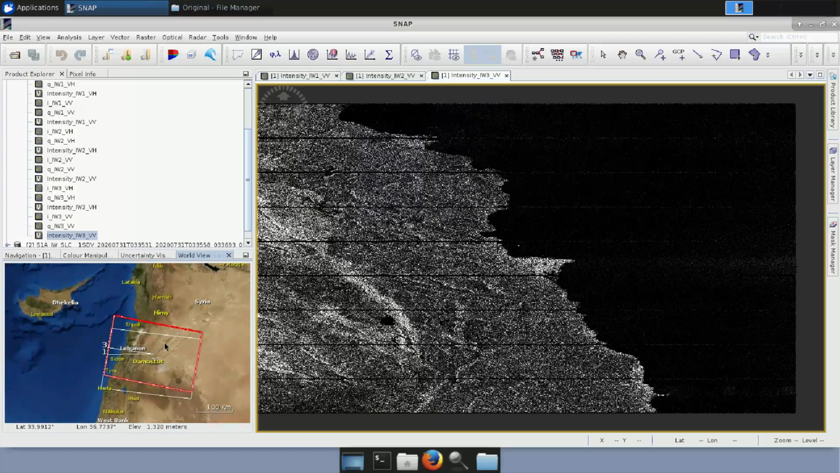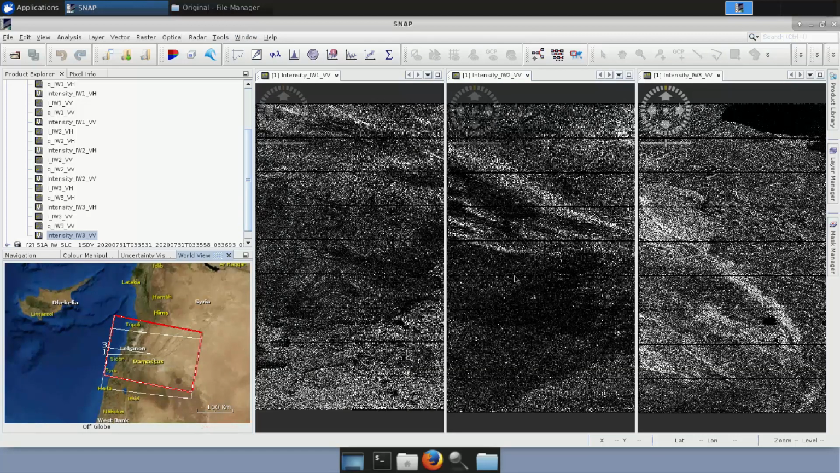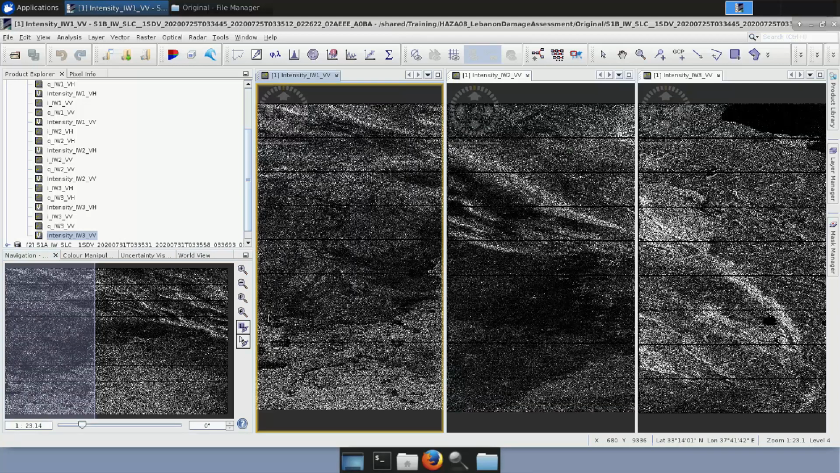let's see something. Let's go here to Window, Tile Horizontally, so that we have all these 3 bands open in parallel. Let me go back to the Navigation tab again and make sure that we have these 2 options selected in order to synchronize the views and the cursor across the images.